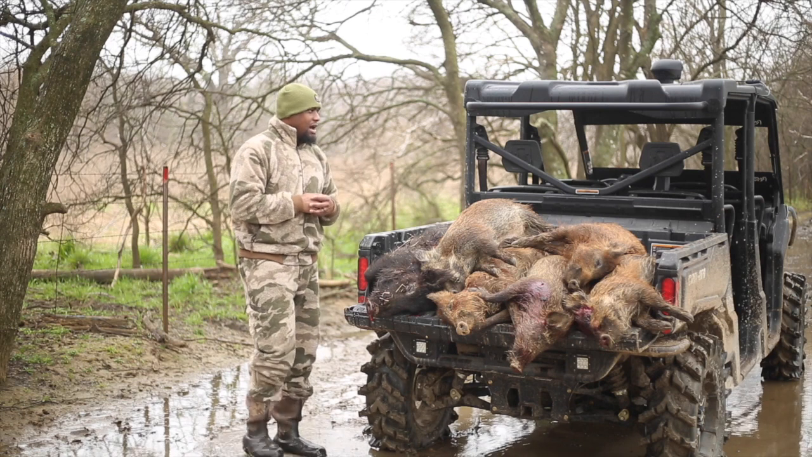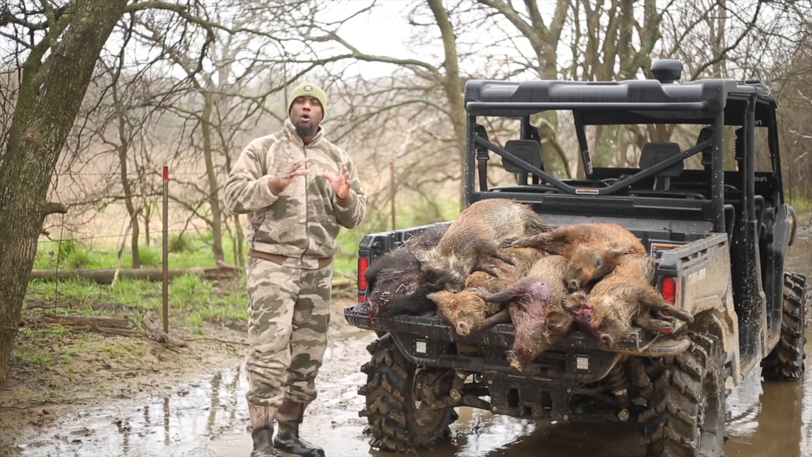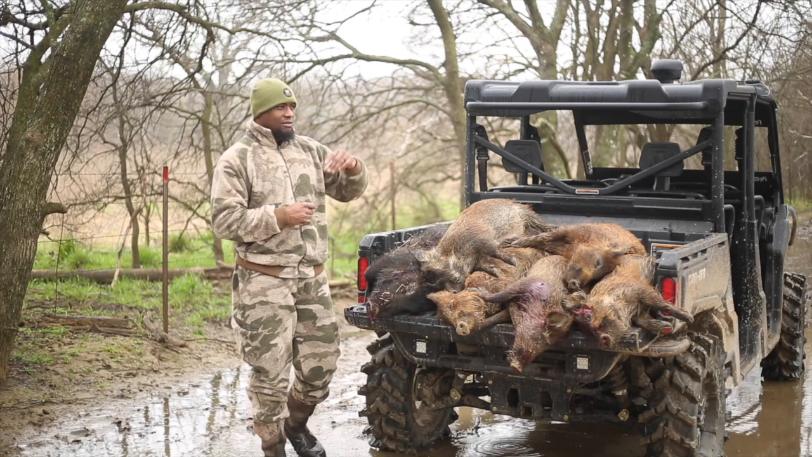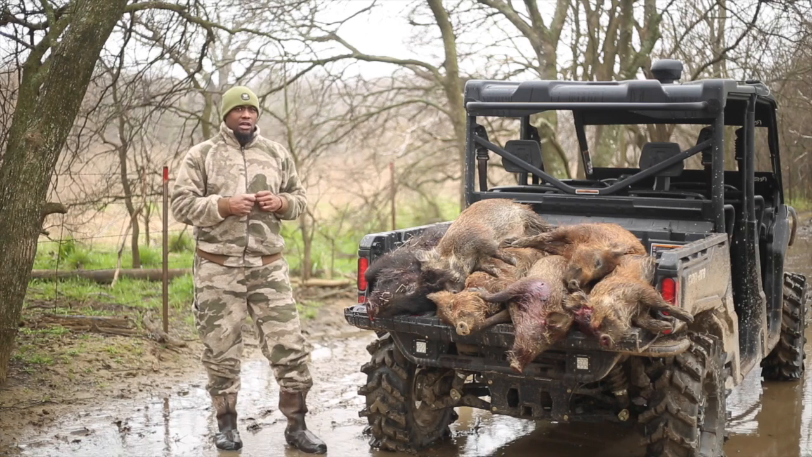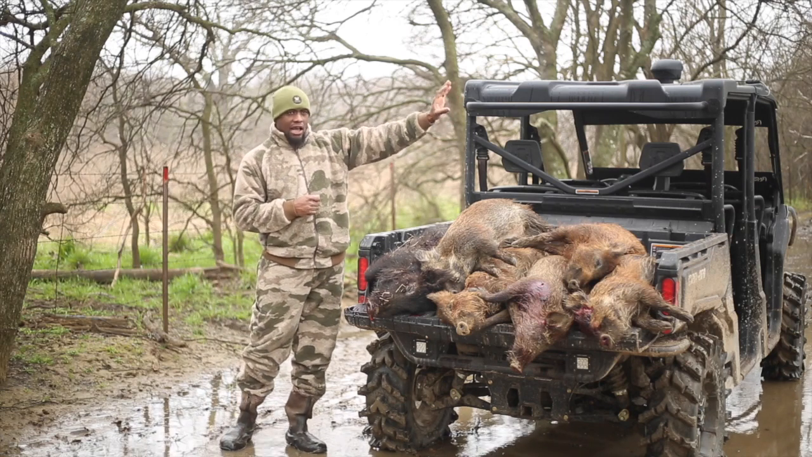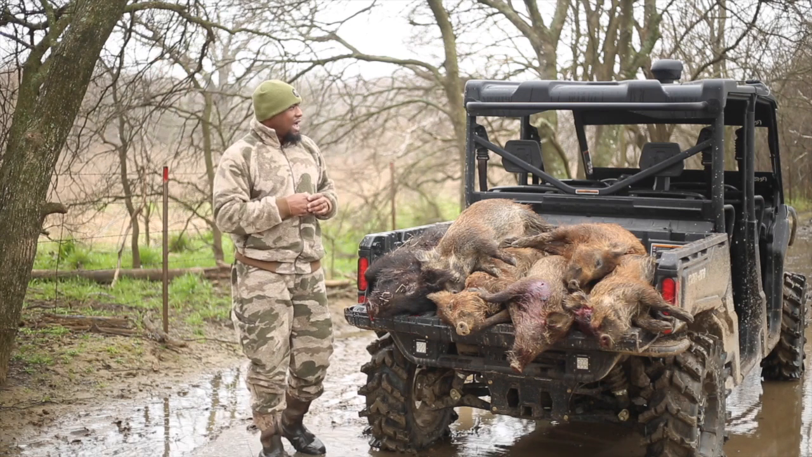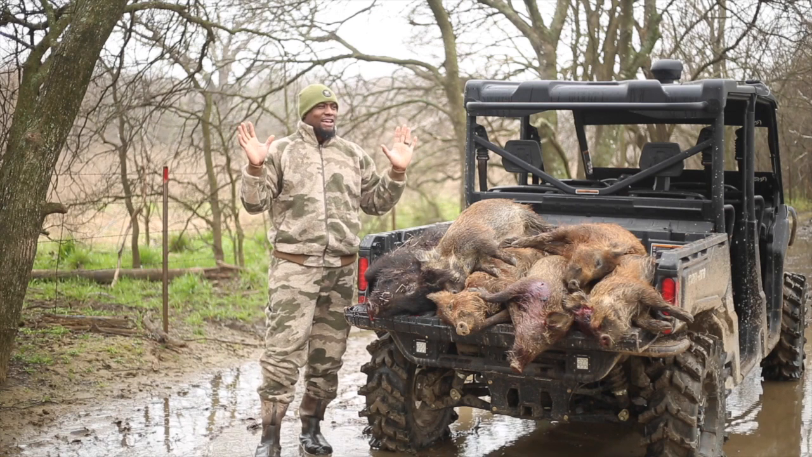So I come out and I'm calling, no coyotes whatsoever. I was like, you know what, let me go over here and check the cows and see how they're doing. We got about 80 head over here with some calves on the ground. And so I come over and I see the calves bedded up, the cows bedded up in the trees, and I look over to the right and there was another group of cows. Don't ask me how this happened.